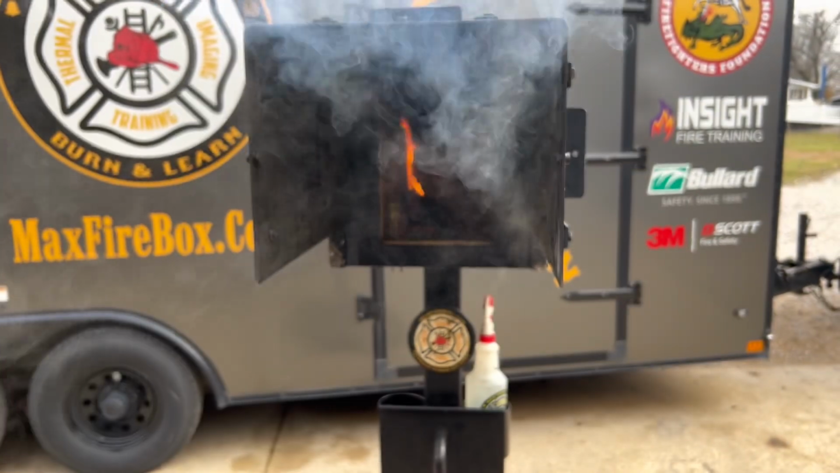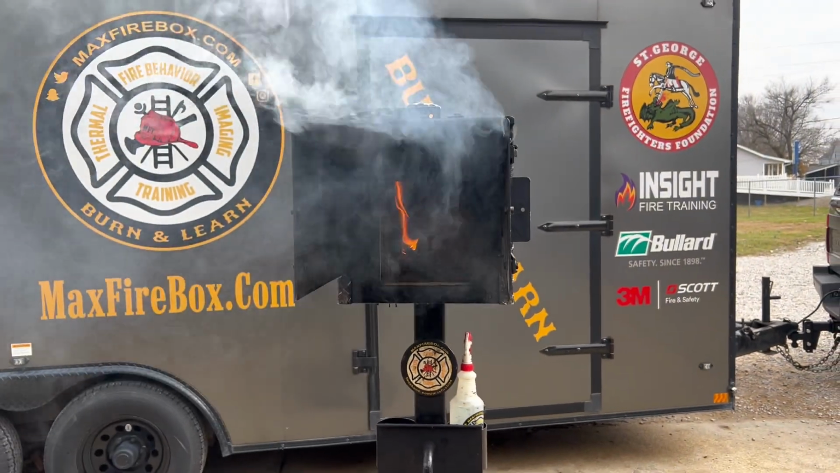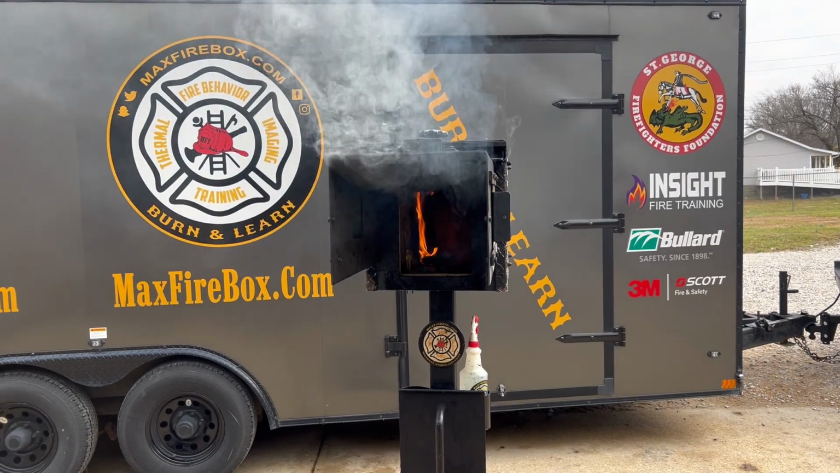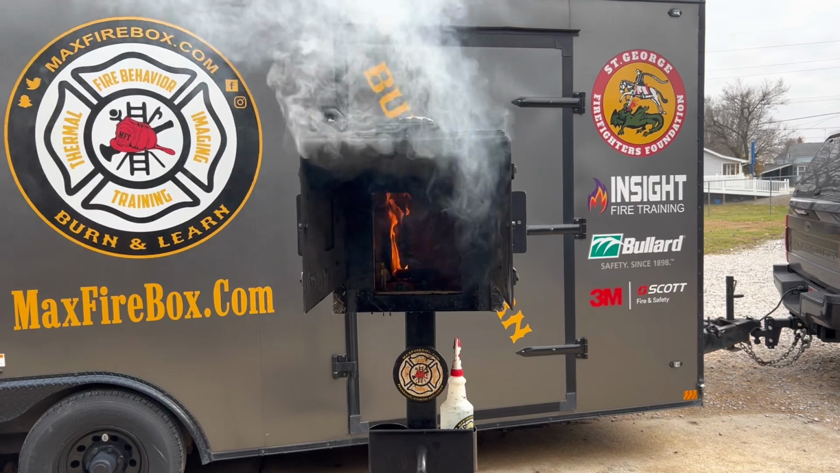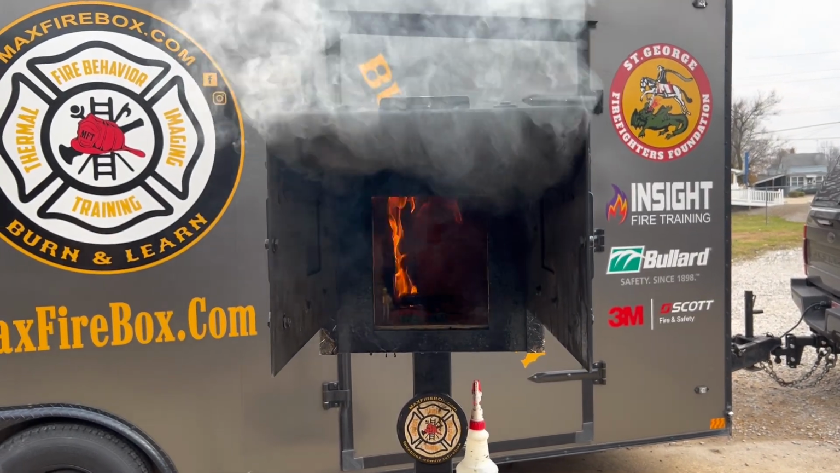So, and there's ignition. So what happened there? So, the fire needed oxygen. Oxygen, fuel, heat, chemical chain reaction. The fire simply needed oxygen. We left the door open long enough, and what did we have? We did have the ignition because all the fire needed was that oxygen.